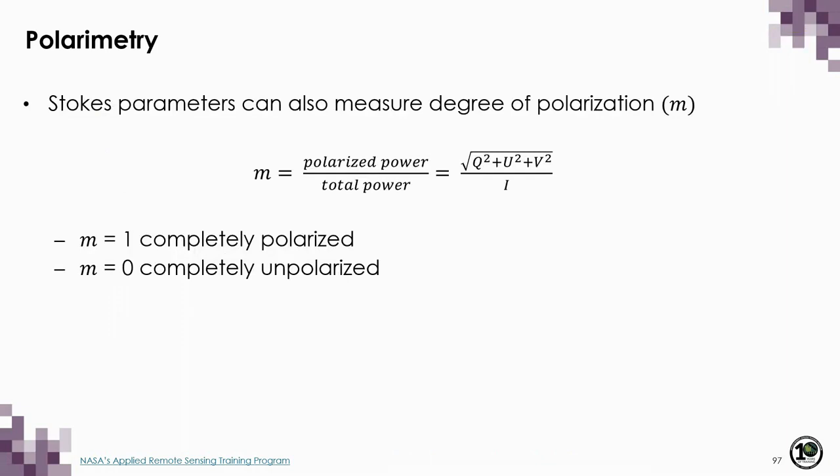And the Stokes parameters together can also measure the degree of polarization, which is just the ratio of the polarized power to the total power. So we take the square root of the sum of squares of Q, U, and V and divide by the total power. When m is equal to 1, that indicates that the wave is completely polarized. And when m is equal to 0, that indicates a completely unpolarized wave. And when values are intermediate between those two, it indicates partial polarization.